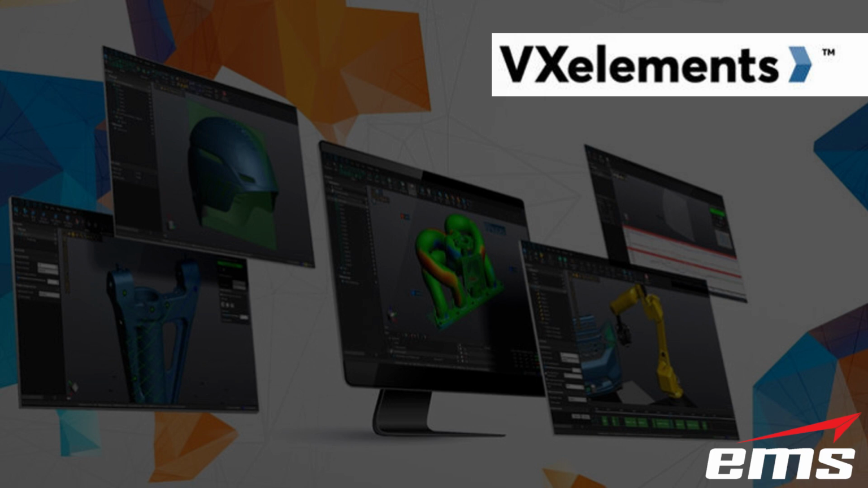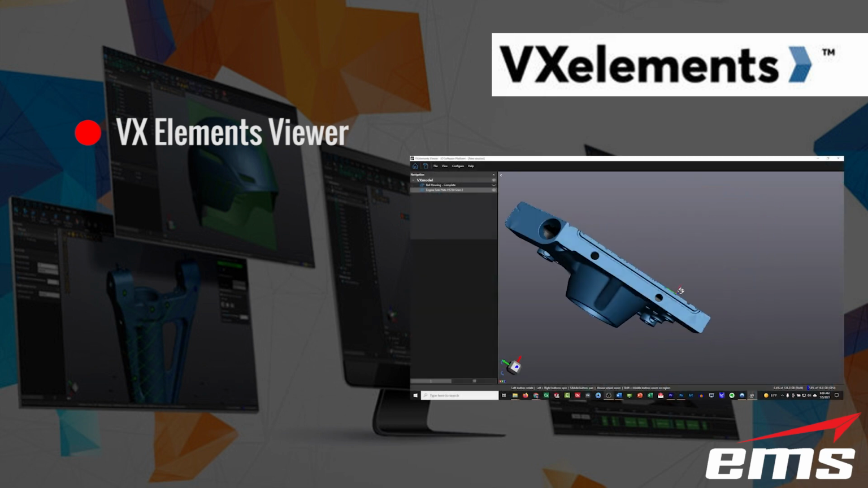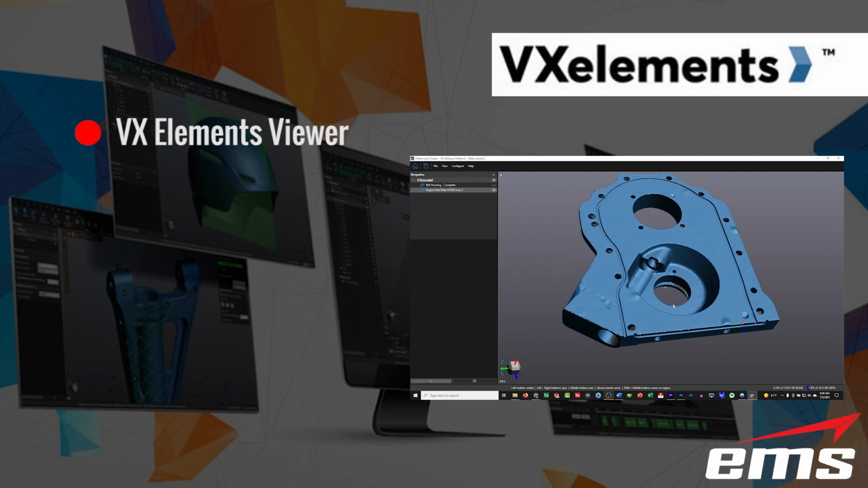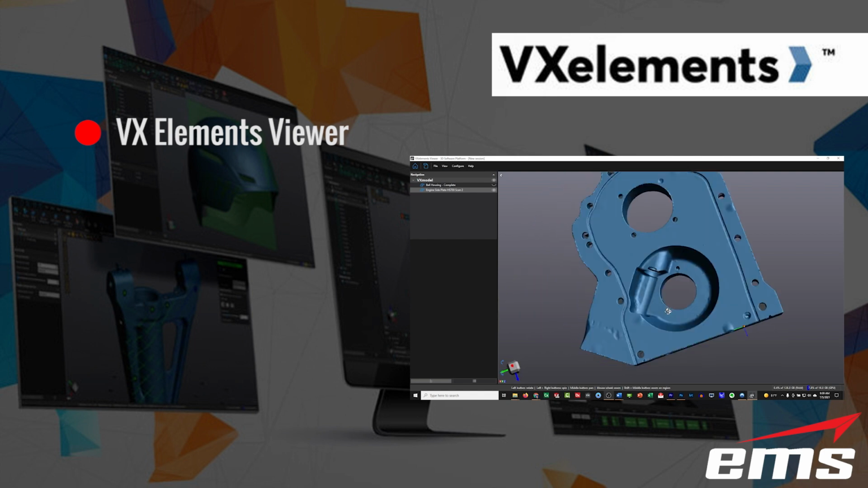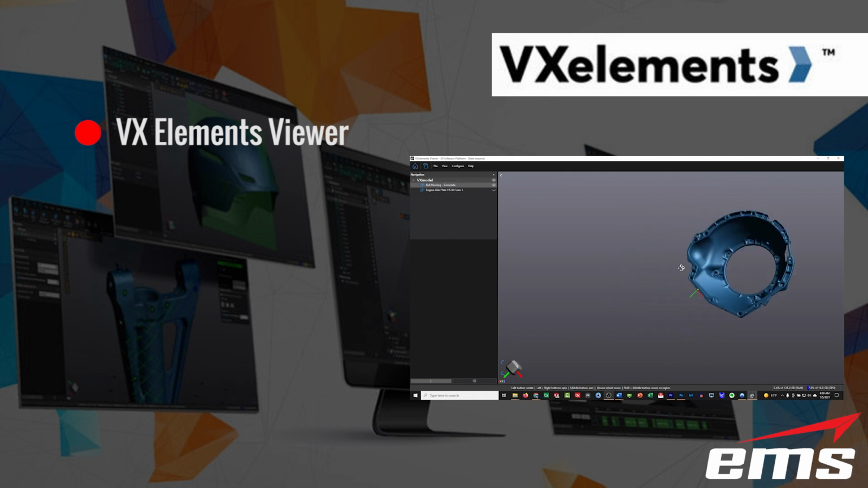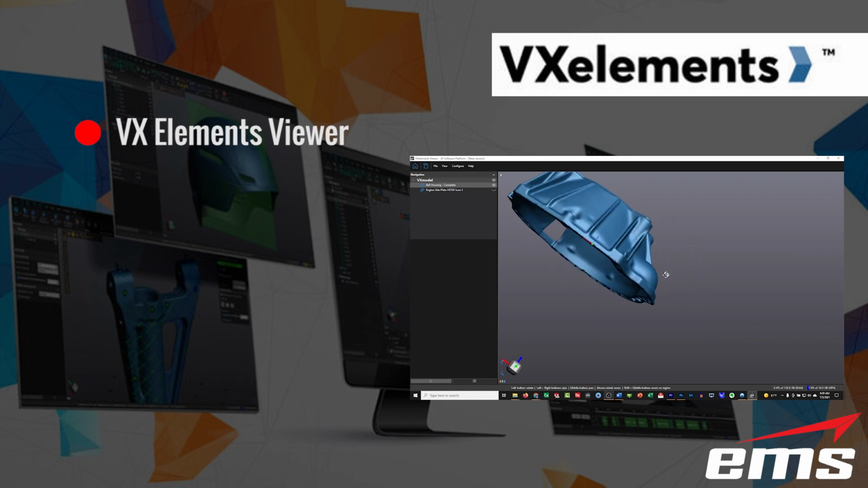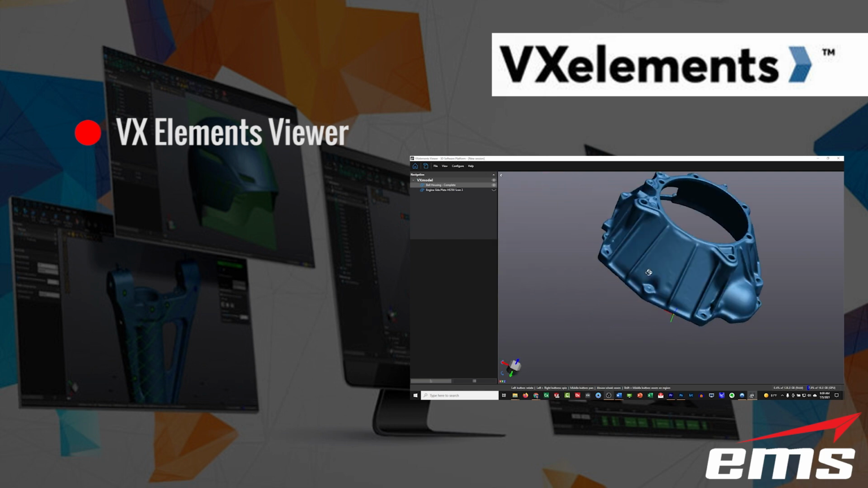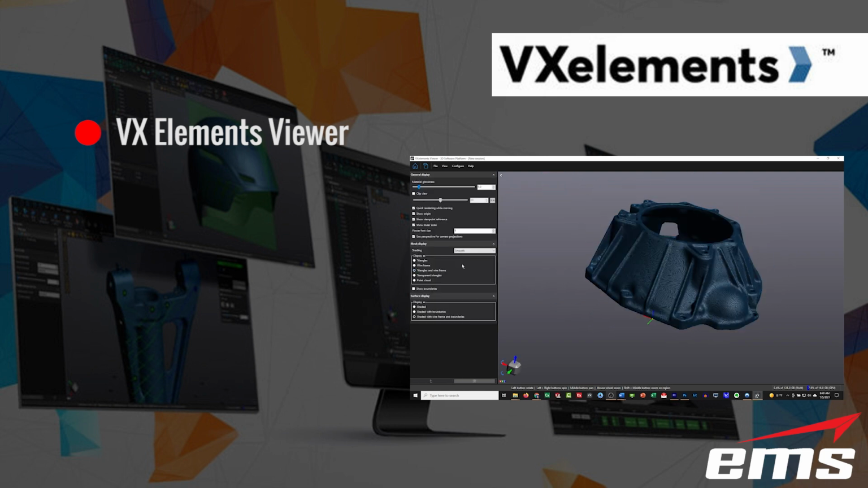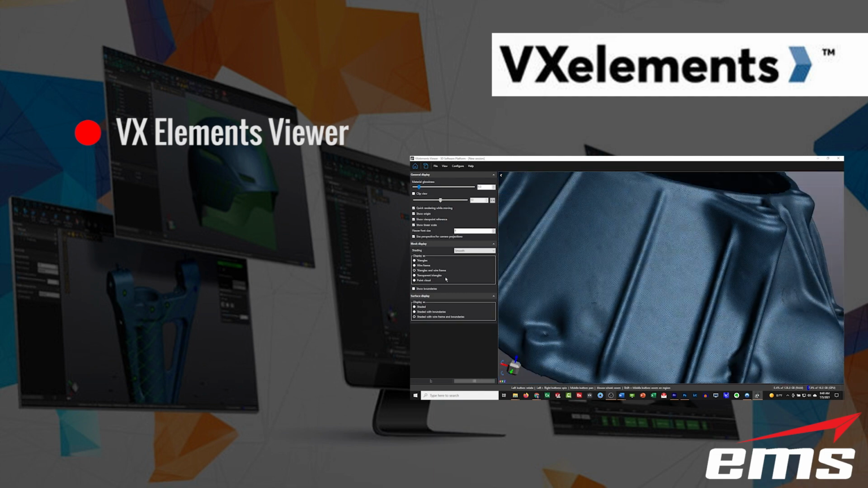The first one being a new standalone viewer. And you can basically send this program to anybody. They can install it on their computer, and then you can send them either STL files or OBJ files that you export from VXelements, or you can actually send the session file, and they can look at it. They can't do anything with it, but they can rotate it around, they can zoom in and look at the file. So it's a great way to communicate with people that don't have the VXelements software or just don't have another viewer.